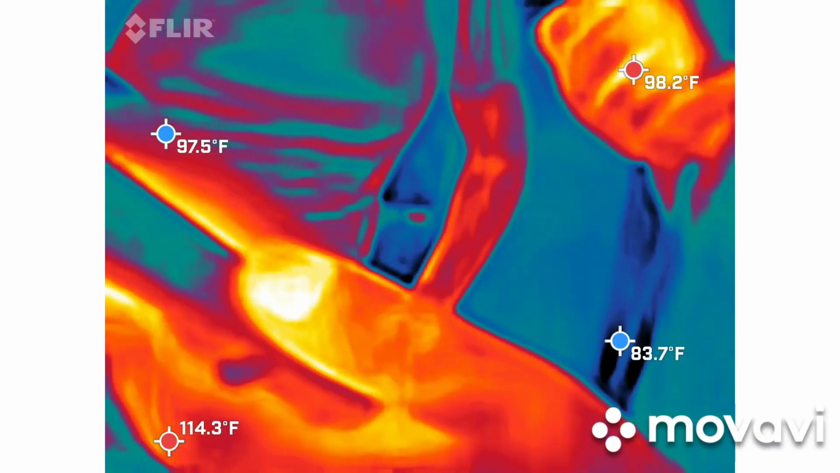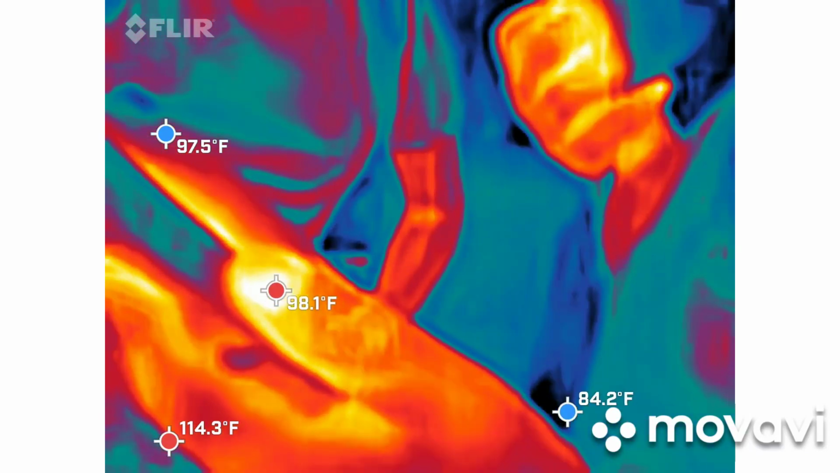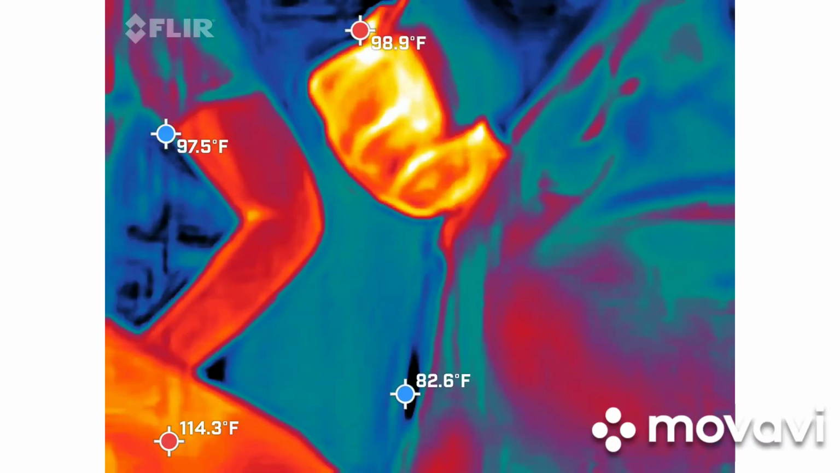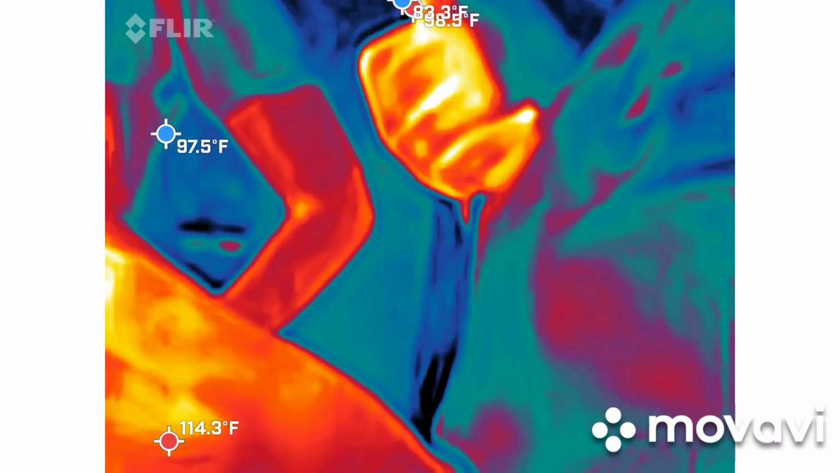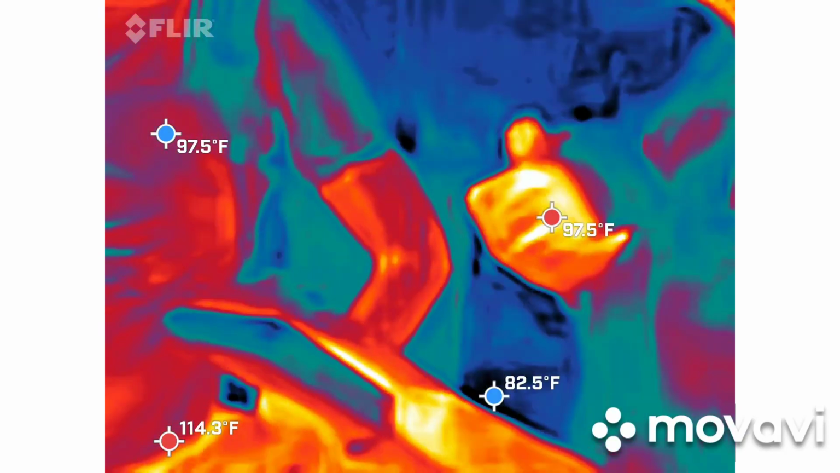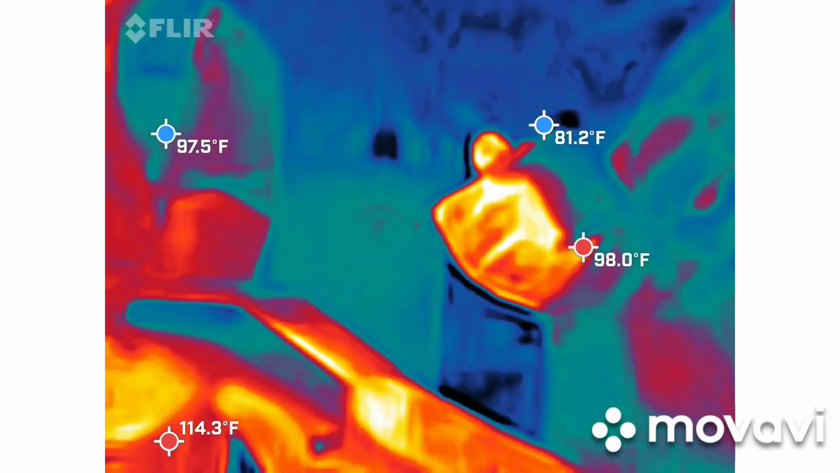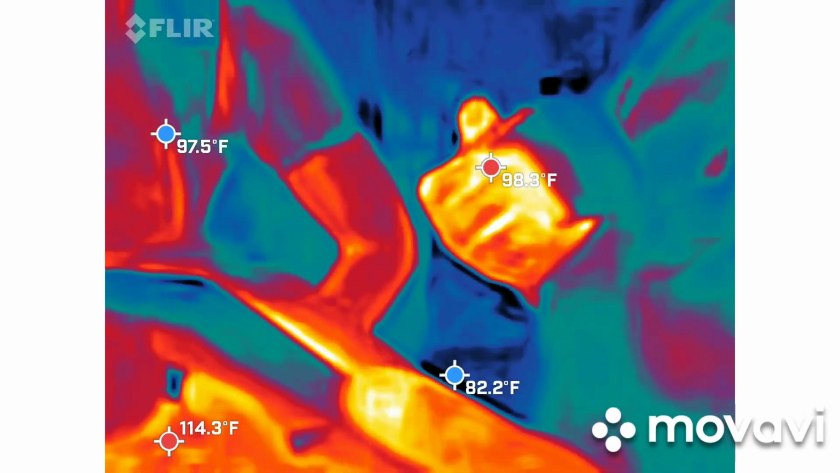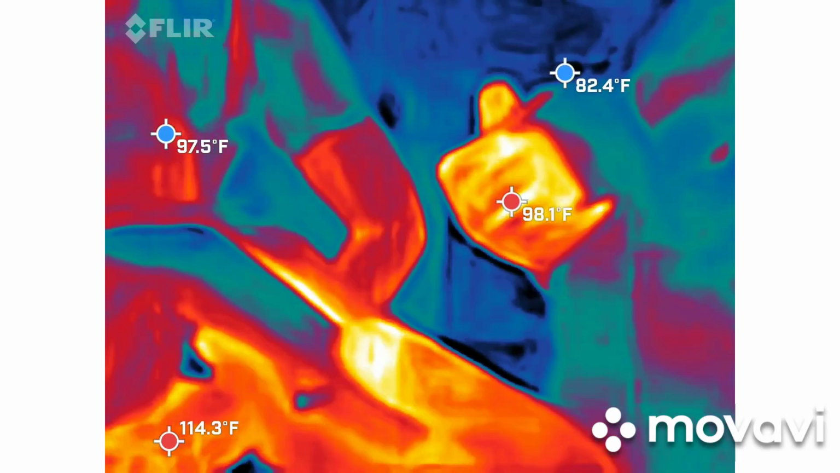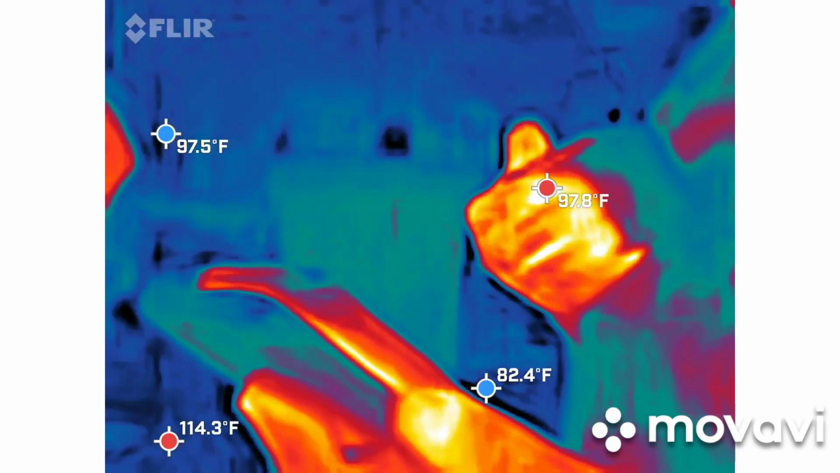What are we looking for on the list? You keep getting that buzzing sound. I've heard that several times tonight. That's weird for that to come through. I think they're going to be coming out this way.